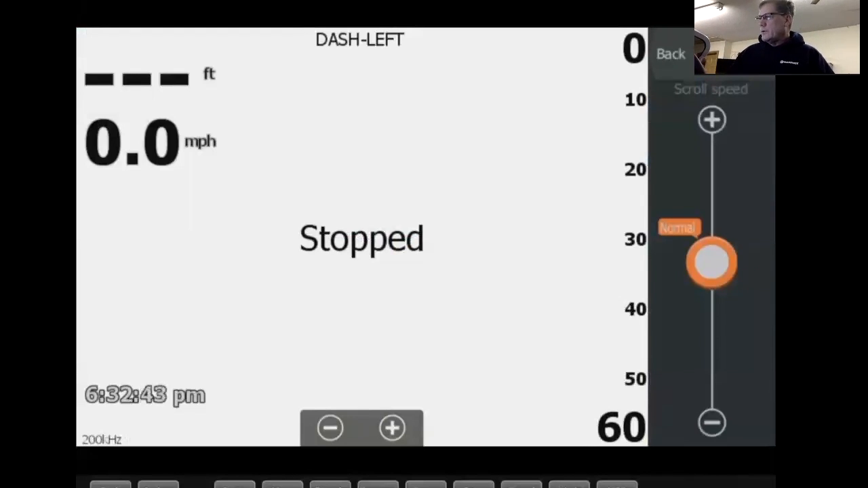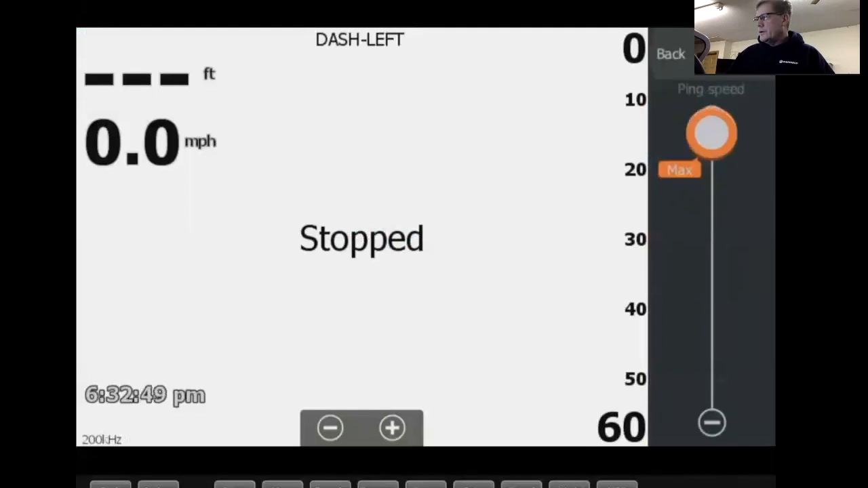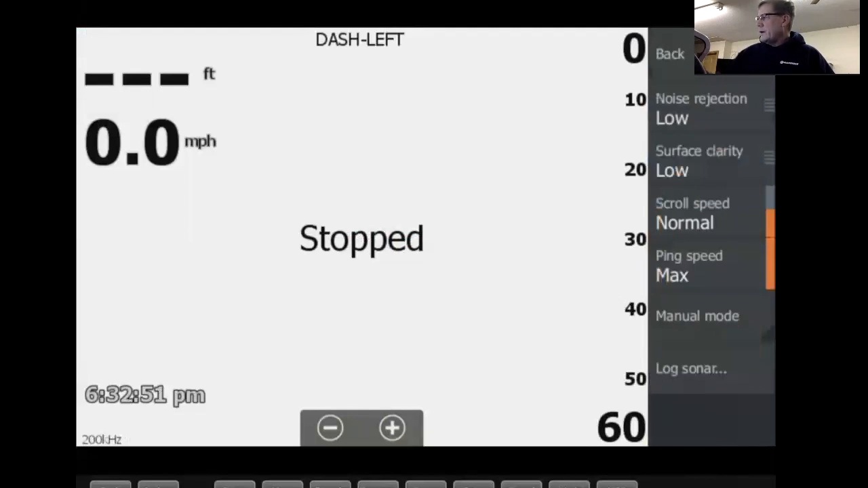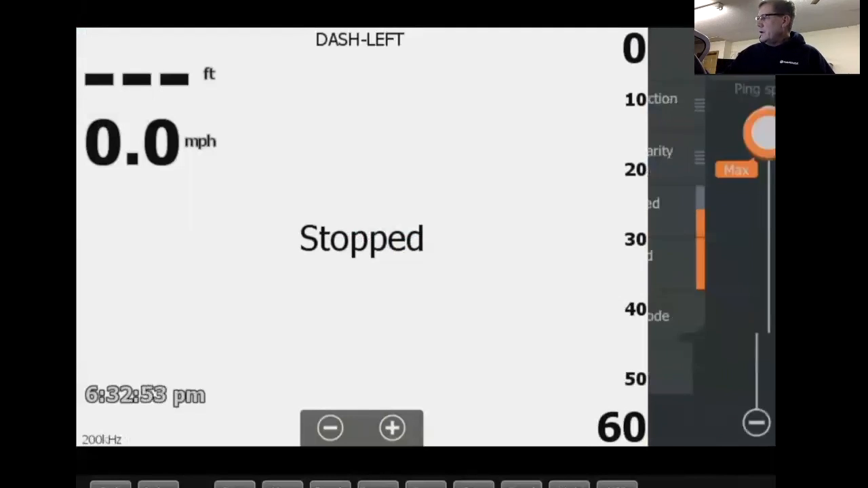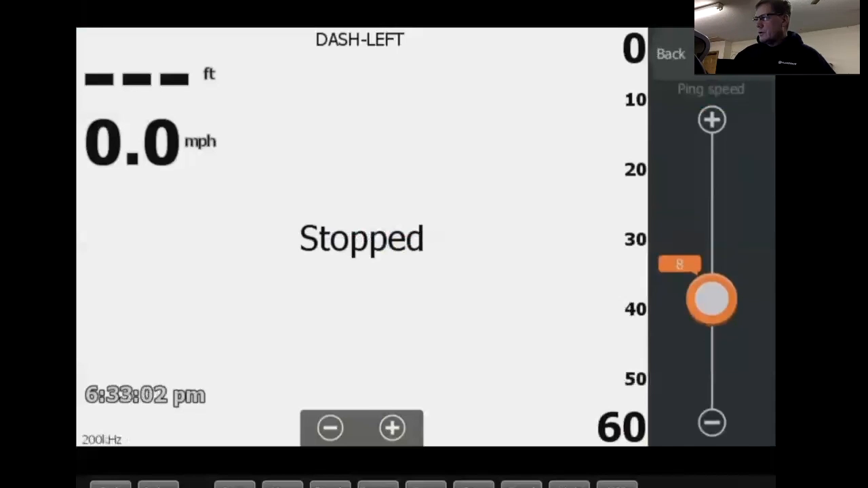Ping speed, again, factory default is max, and I typically leave that. One thing you can do with ping speed is if you're getting crosstalk from another sonar or another boat, sometimes you can lower the ping speed a little bit and it may eliminate some crosstalk.